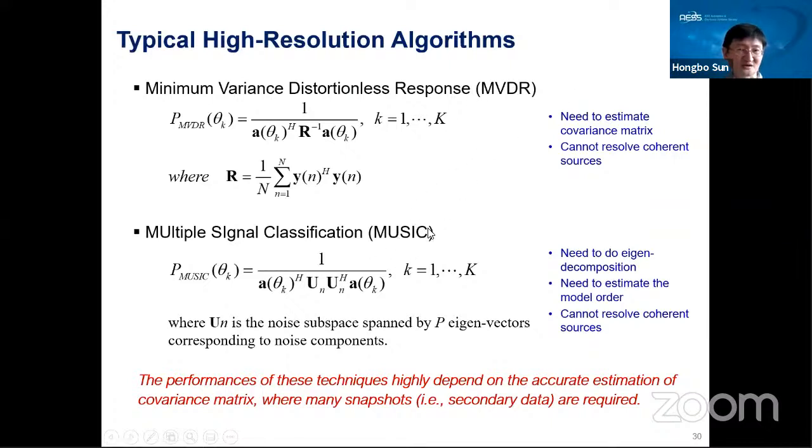These are two typical high resolution algorithms. I think they have been widely used, for example, in direction of arrival estimation.